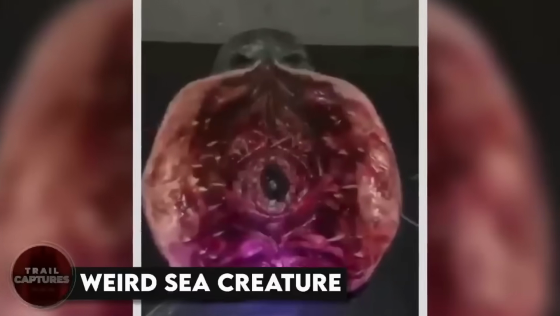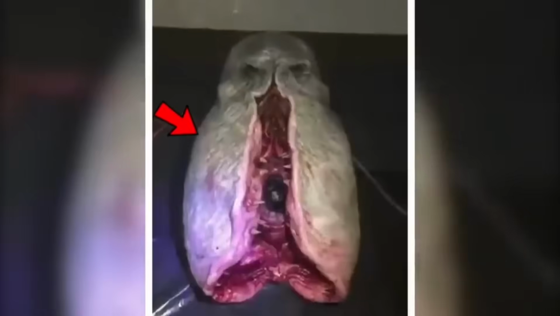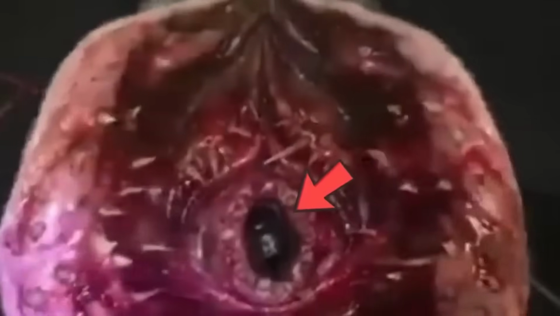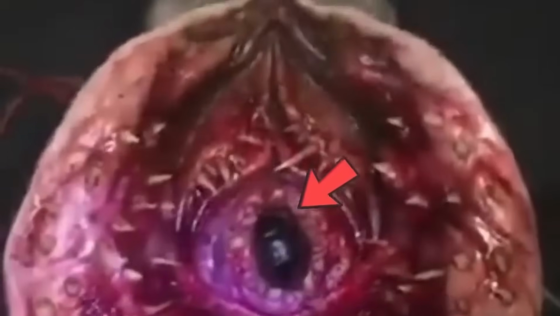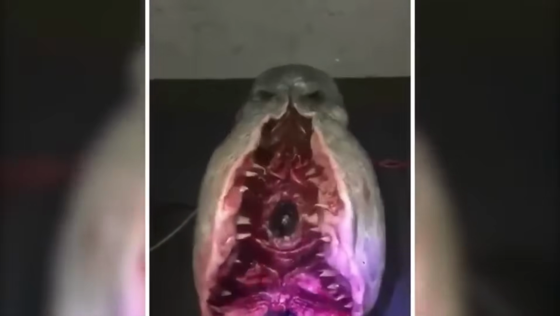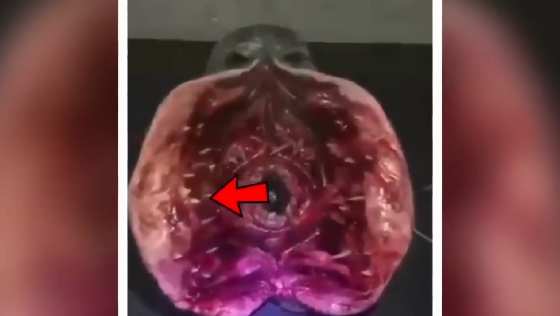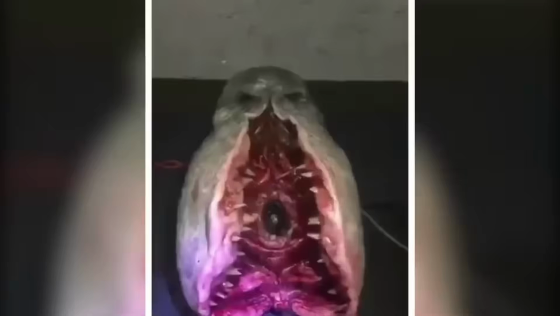Weird sea creatures. A few years ago, there was a video that became really popular online. It showed a strange sea creature that some people had caught and filmed. A lot of folks believe it's the real deal, and pretty creepy too. The creature looks a bit like a sea hare, but with some serious sharp teeth inside its mouth. Honestly, I don't know what it was up to, but it definitely gave me the heebie-jeebies.